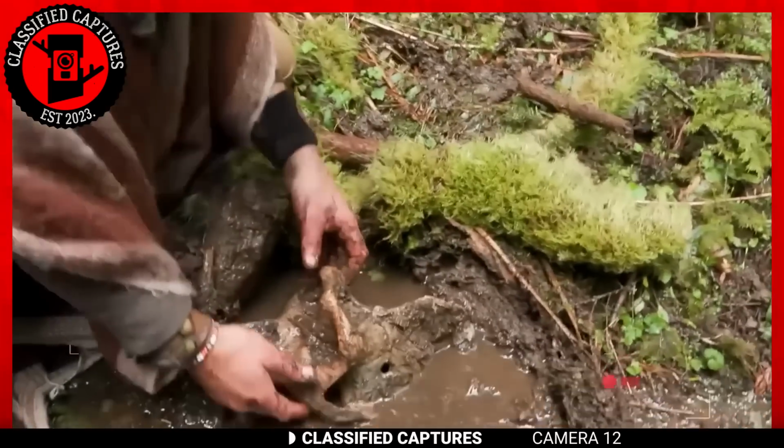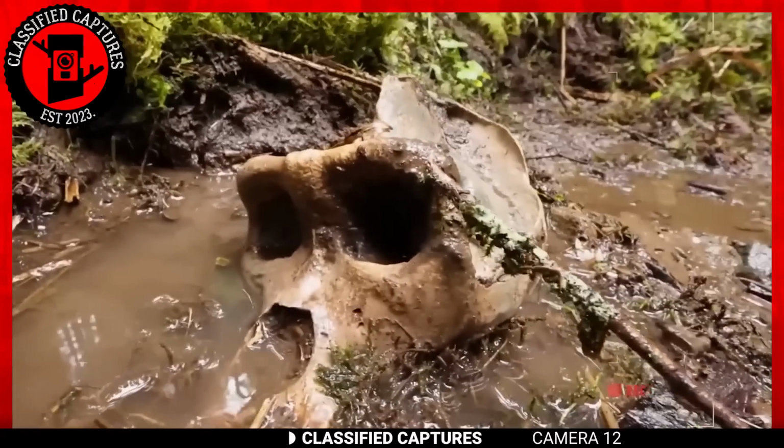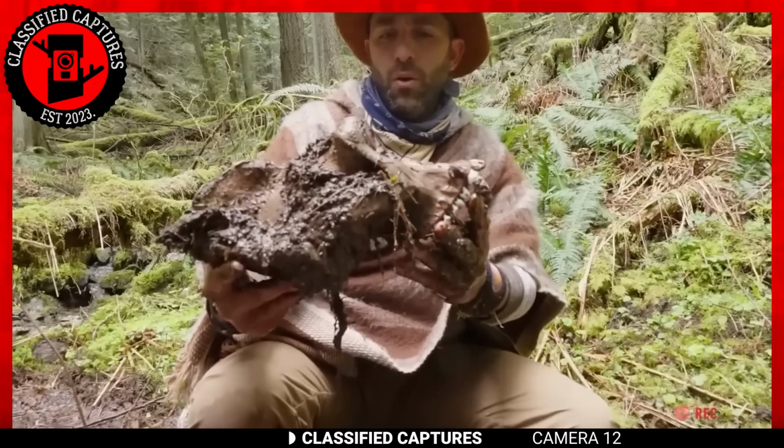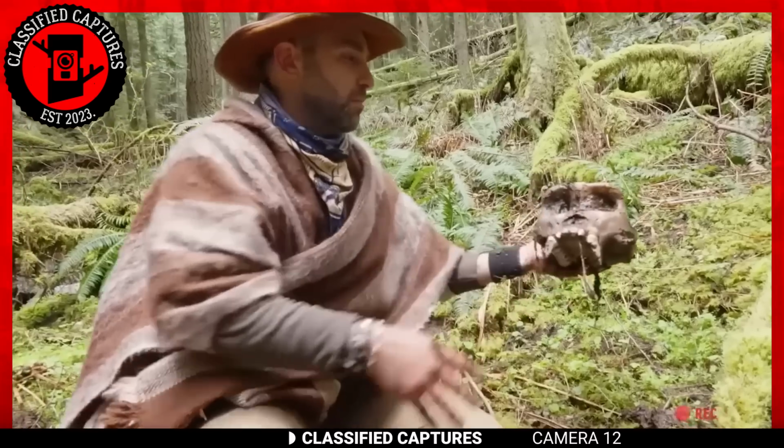Based on the descriptions of Bigfoot we know and that we have, we're almost certain that Coyote Peterson is literally holding the skull of Bigfoot while thinking it was some wild animal.